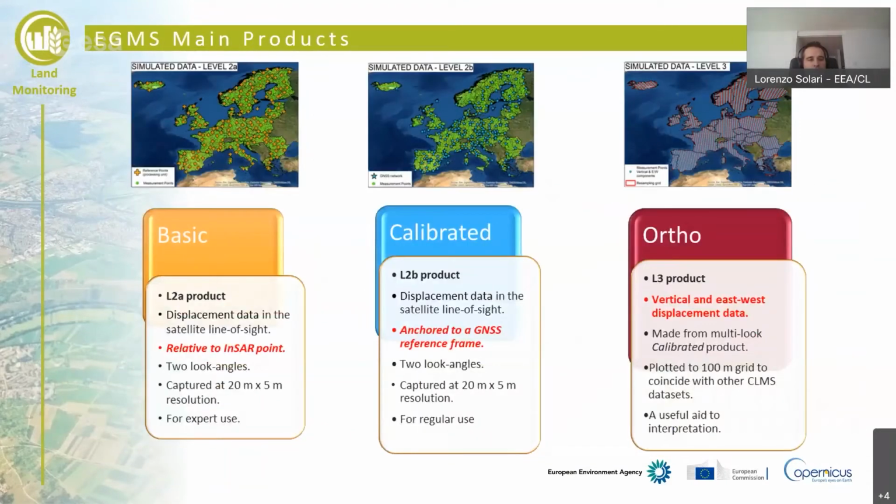And then the EGMS will deliver three main products. The first one is the basic product. It's for people that work with this kind of data.